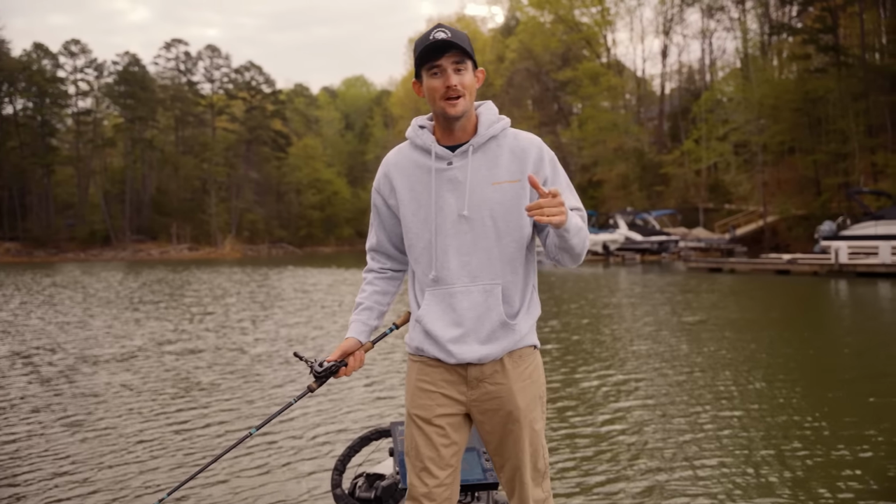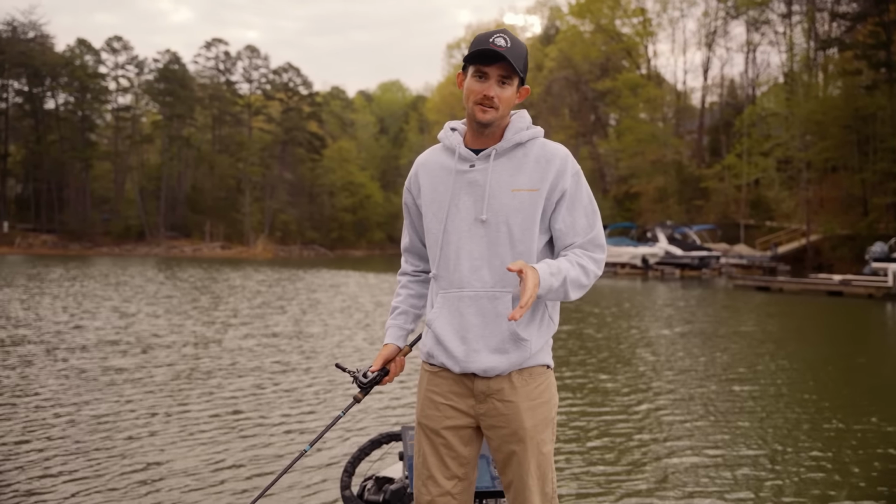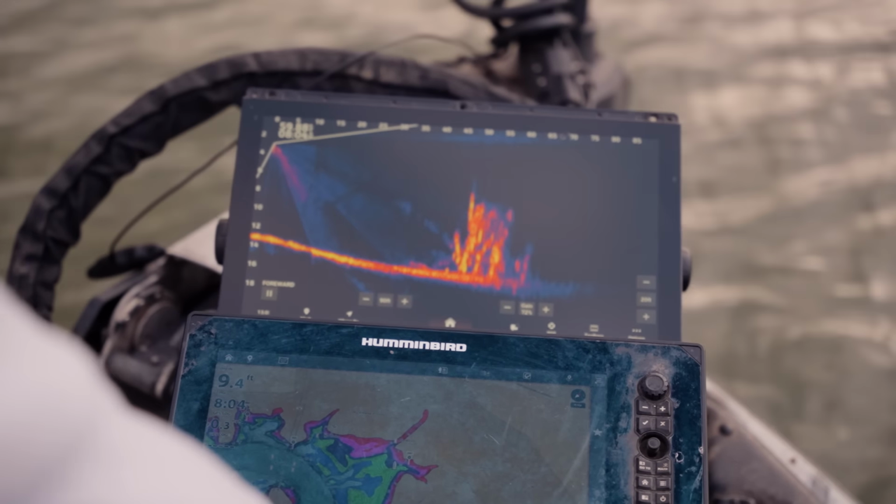Well guys, I hope that helped you out a lot, looking at the settings, checking out the scope, knowing how the transducer is tilted up and down. It's just stuff that I've picked up over the years of fishing. I hope it helped y'all out a lot.